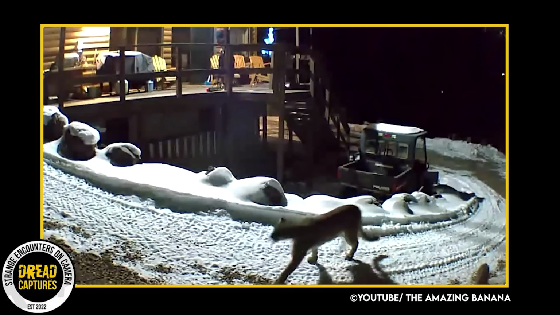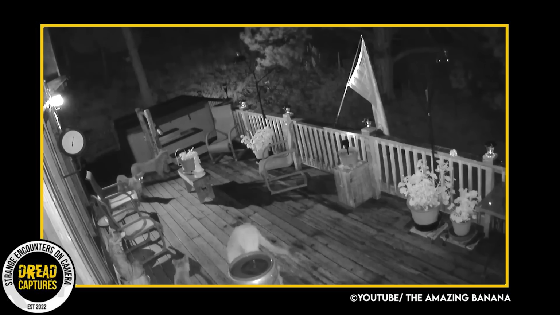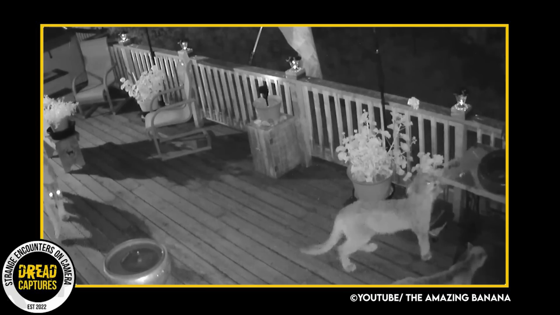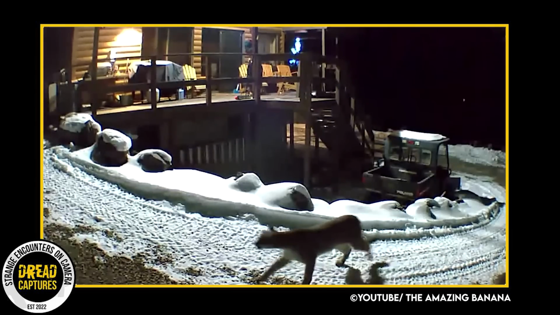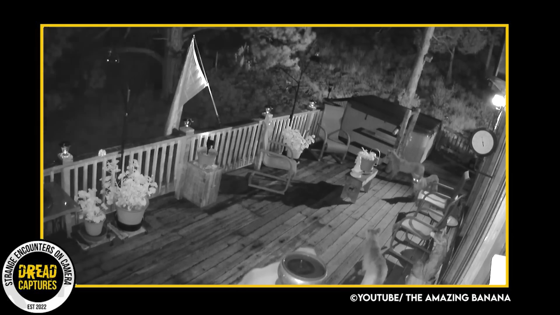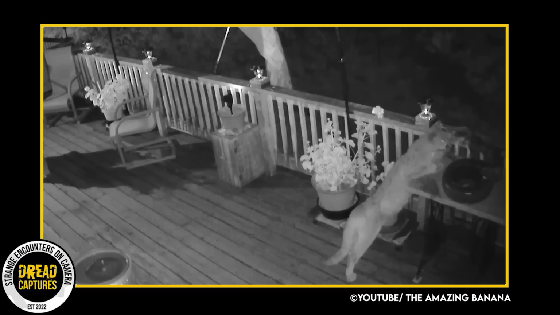This would be quite the scene if you happened to glance out your front door and saw this. Captured on a home security cam, you can see a family of mountain lions, consisting of a mother and her 3 cubs, just taking a leisurely stroll around a family's house. I mean, they are absolutely beautiful. But can you imagine the shock when they caught these creatures just strolling right up the driveway as if they owned the place? Despite their intimidating presence, the mountain lions didn't disturb anything at all or cause any harm.